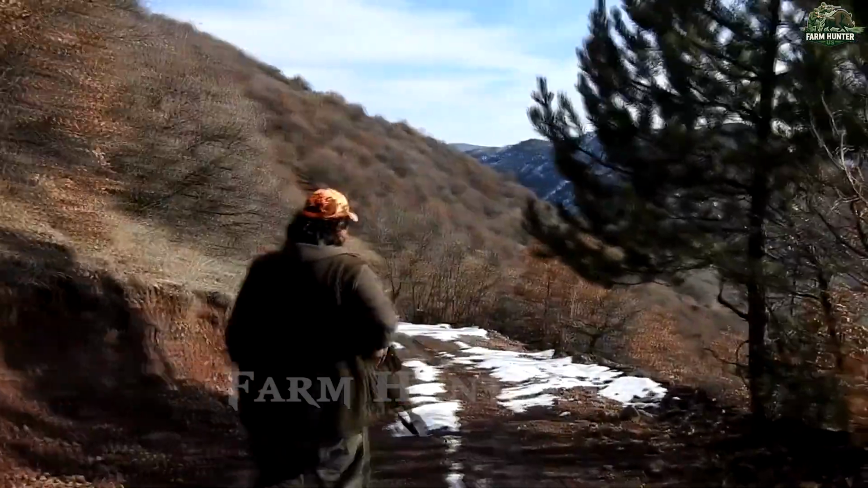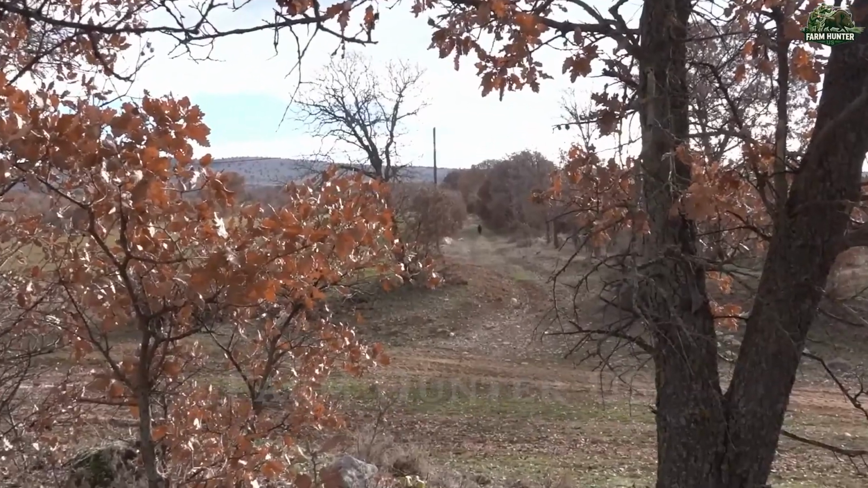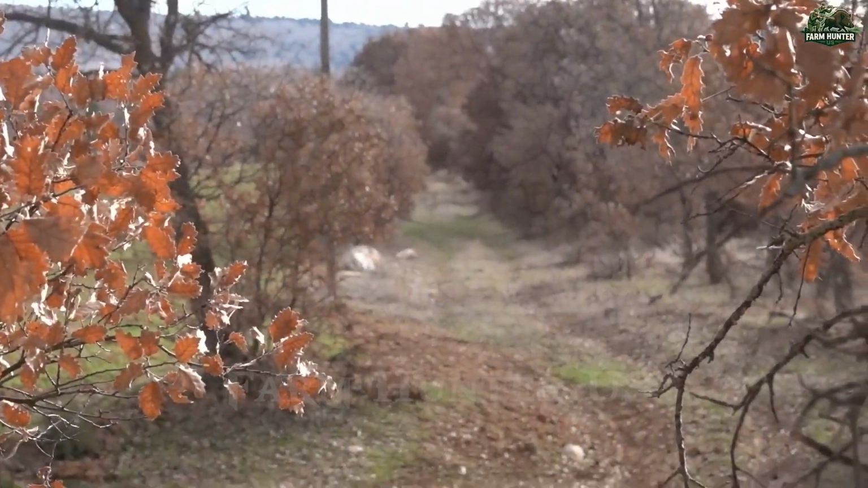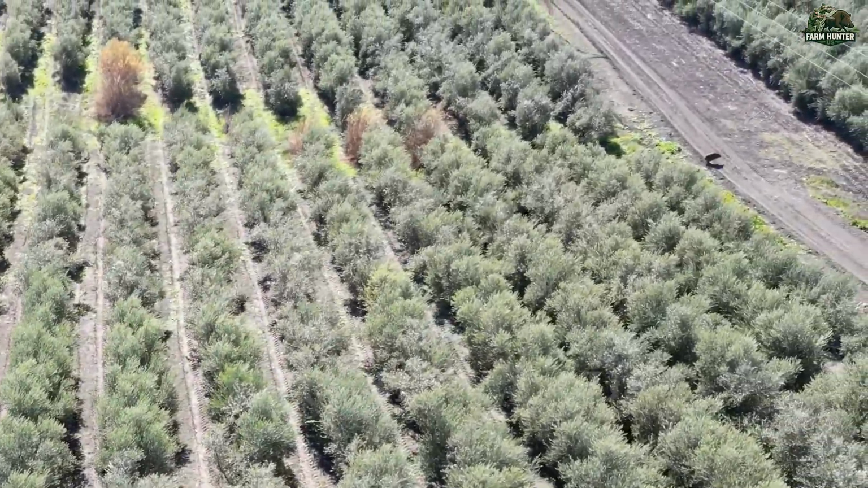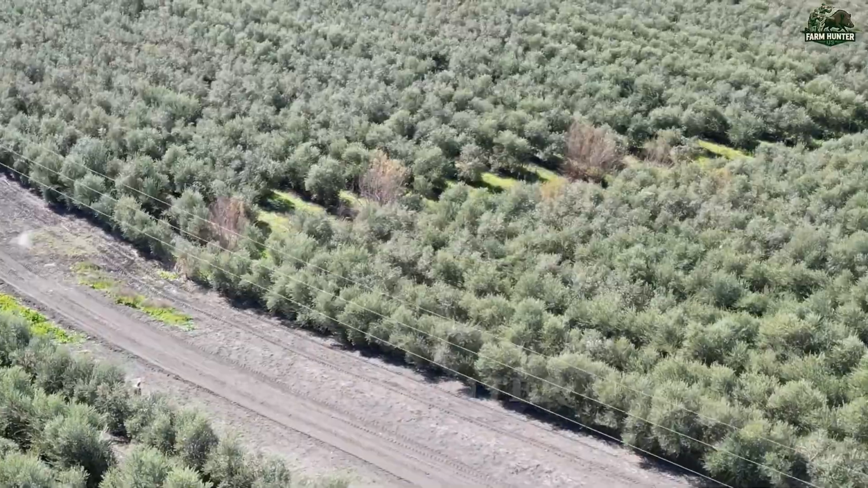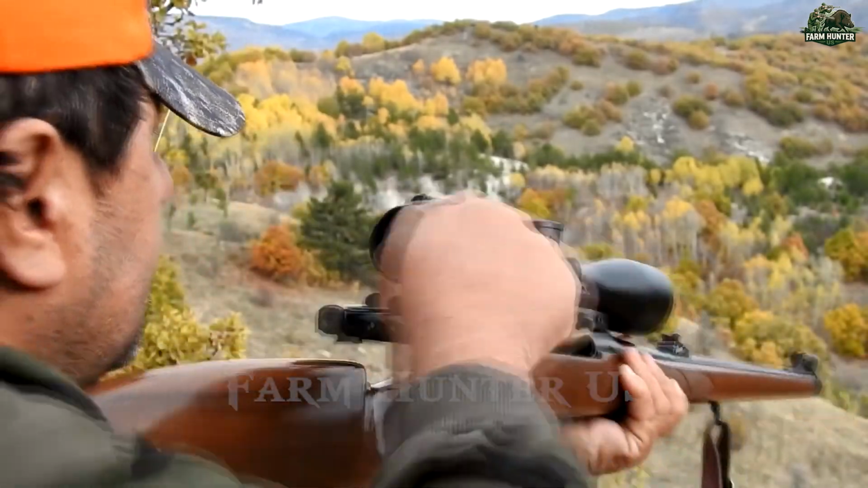While the rest stayed behind to secure the perimeter, I decided to press further into the forest alone. That decision paid off. I heard it before I saw it, the telltale crunch of leaves, too heavy for a deer. A massive figure burst through the brush. No time to think, I raised my rifle and fired. Another clean hit.